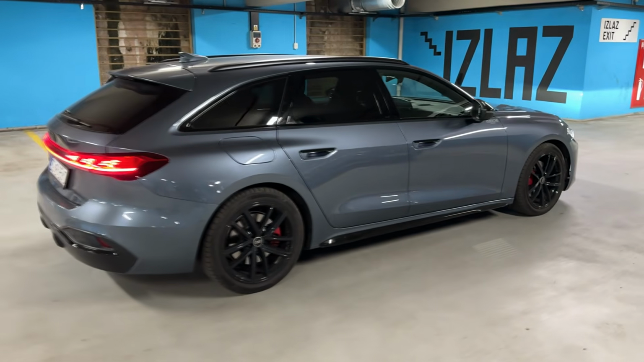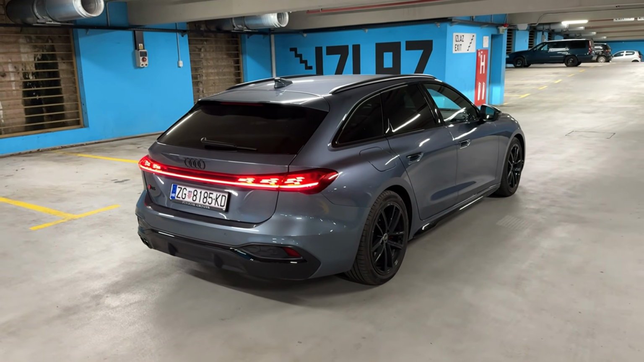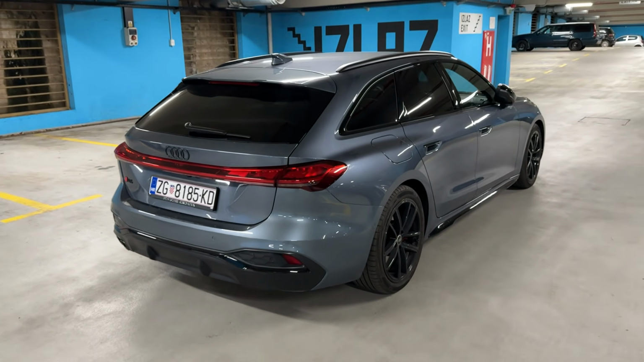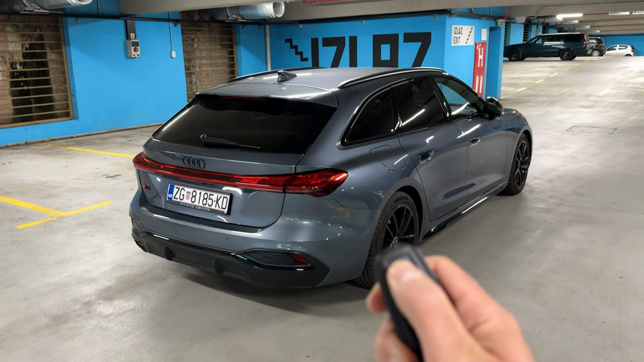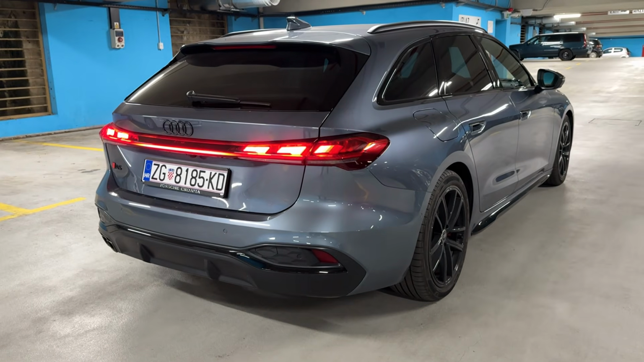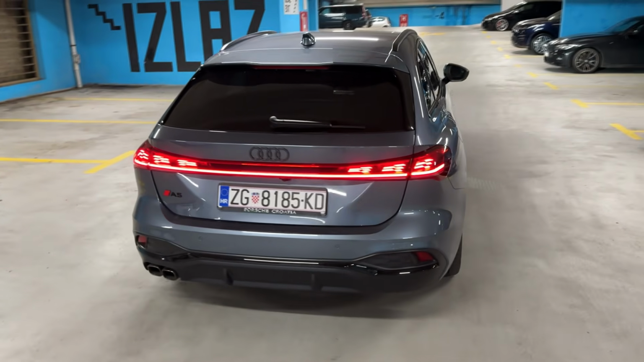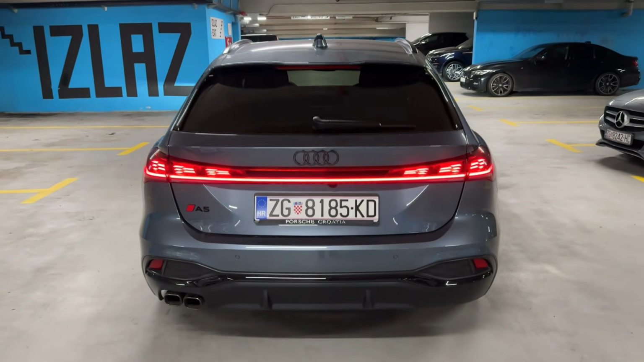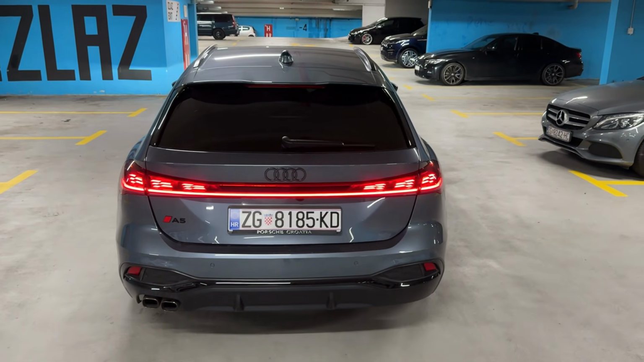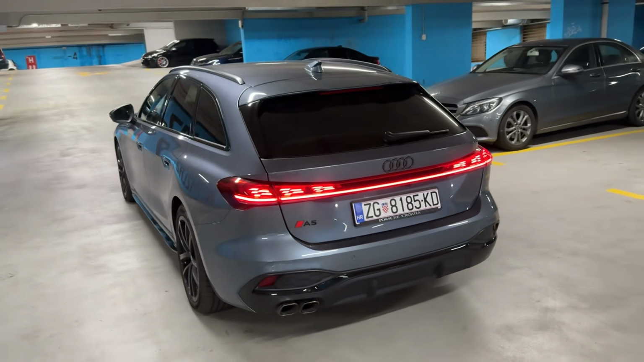And now from the rear, look at this. How gorgeous does this look? I will close the car. You will see the beautiful animation, and you will see it once again when I unlock it. So enjoy it. Look at this. How cool is that? So the digital OLED rear lights, they also have different lighting signatures that you can change, and they are connected, emphasizing the width of the car, and really they give it a gorgeous look.